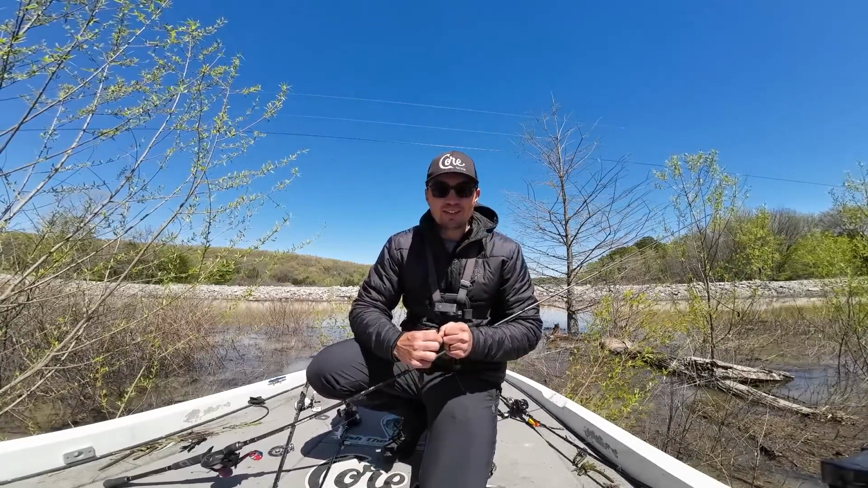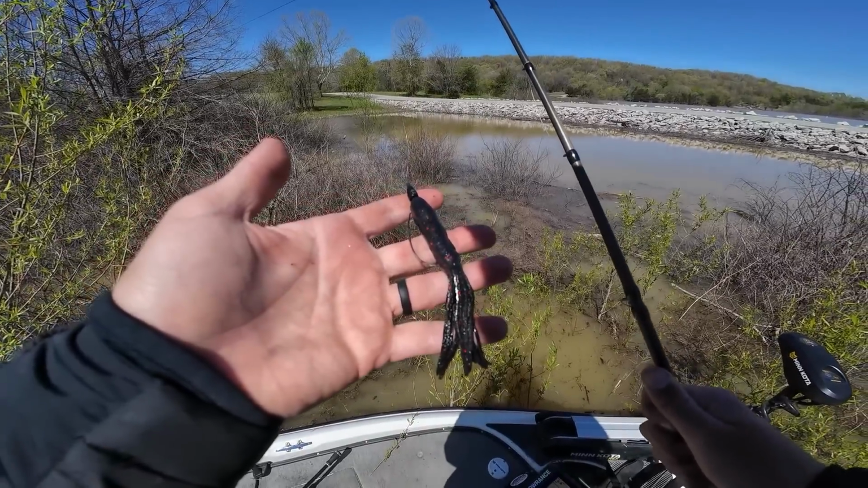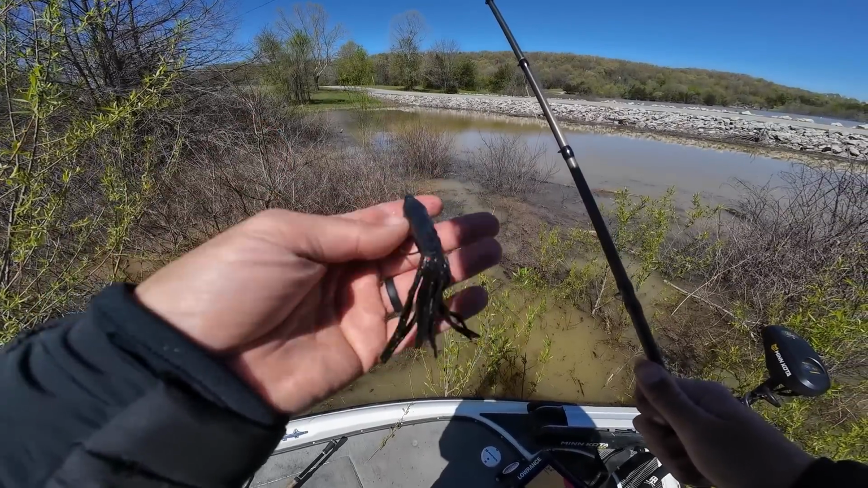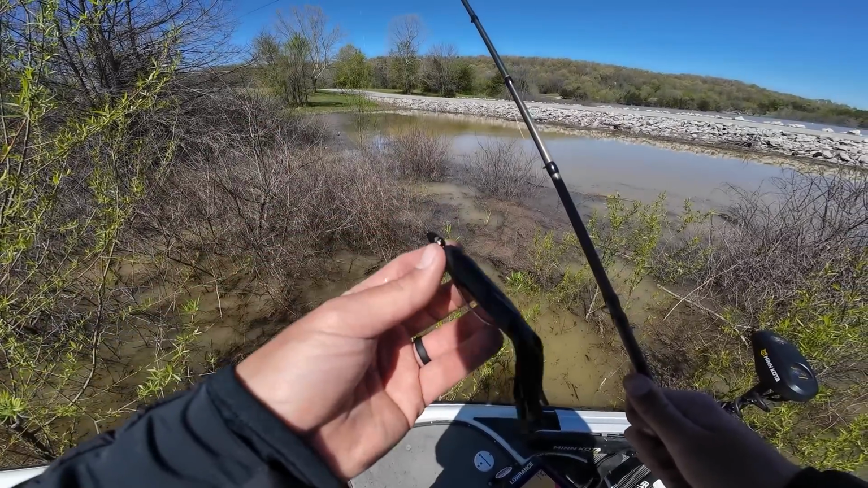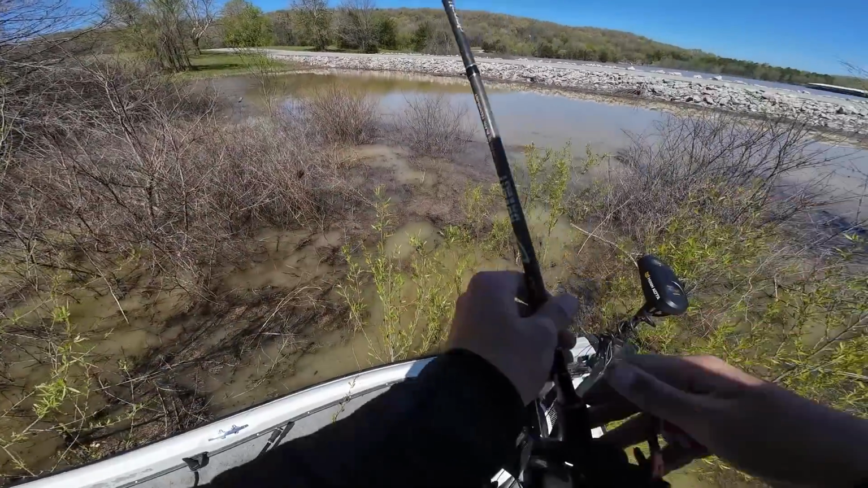I literally am stuck in these bushes though right now. I can't go anywhere. Nice, I got that fish on a 4.5-inch black neon flipping tube. This is a Strike King Pro Model flipping tube, 1/4 ounce tungsten weight pegged, and I have a rattle inside there with a 5/0 EWG hook from Gamakatsu.